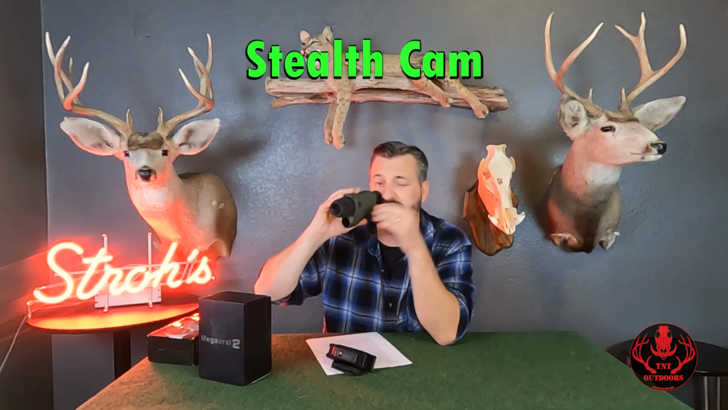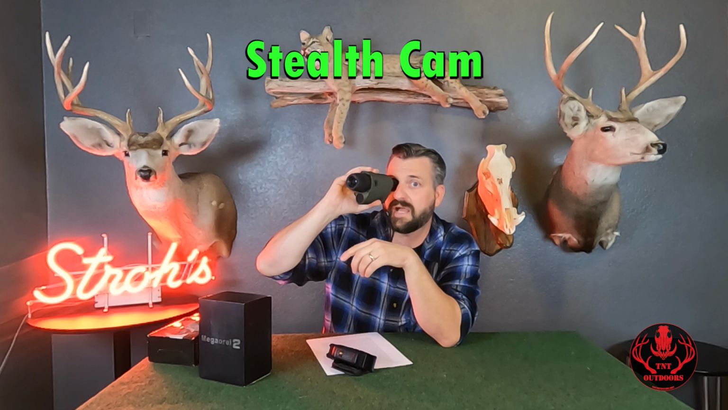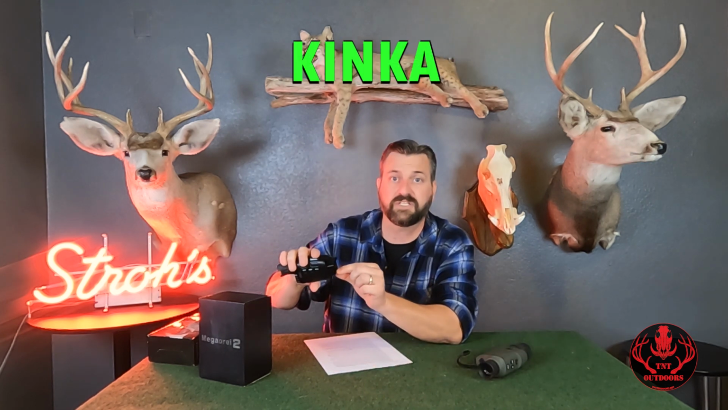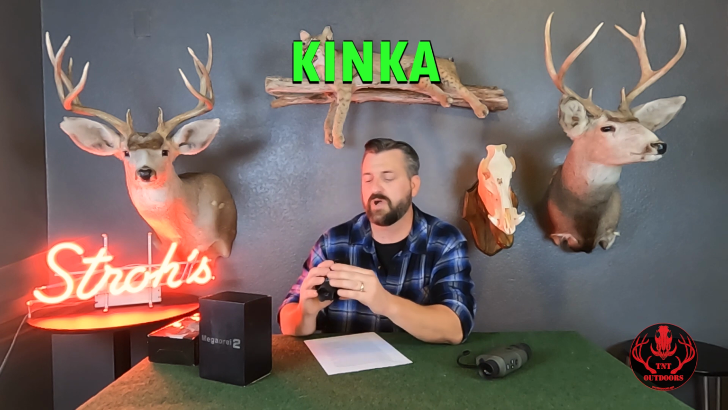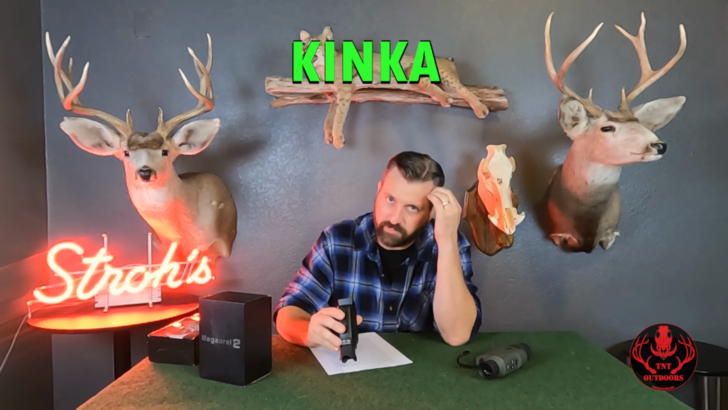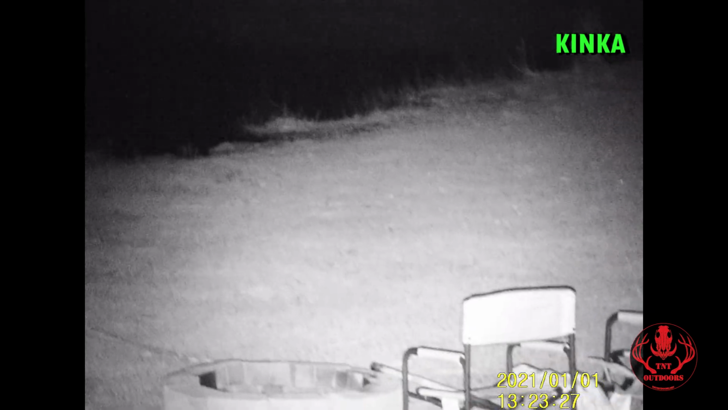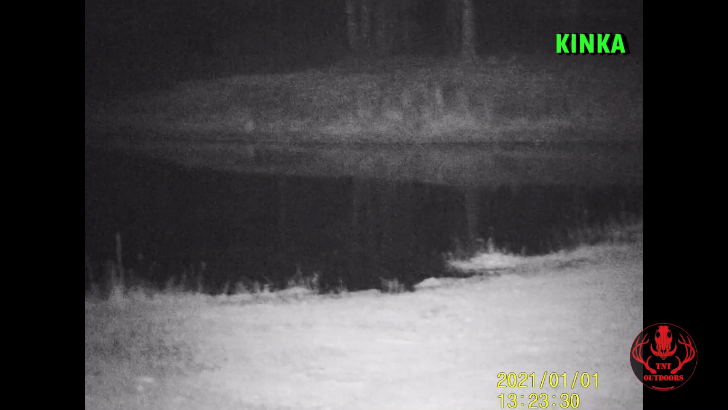There are some minor differences between the Stealth Cam and this that I'll just touch on really quick. First of all, the Stealth Cam uses an eyepiece here that you hold right up to your eye, like a binocular. Now this has just this little LCD screen on a viewfinder, so when you turn it on, you're actually looking at it like this, and so it does kind of light up your face a little bit. So that's something to consider. However, it shoots really good video. I'm really impressed.